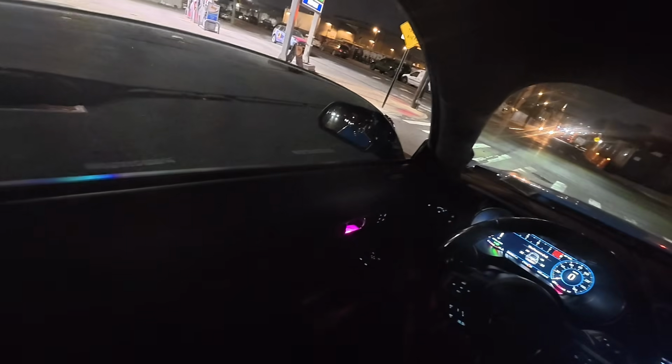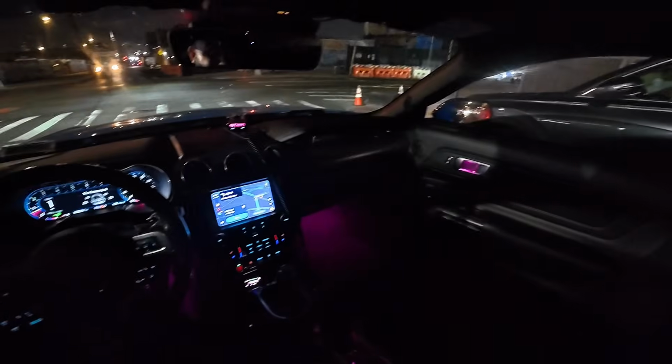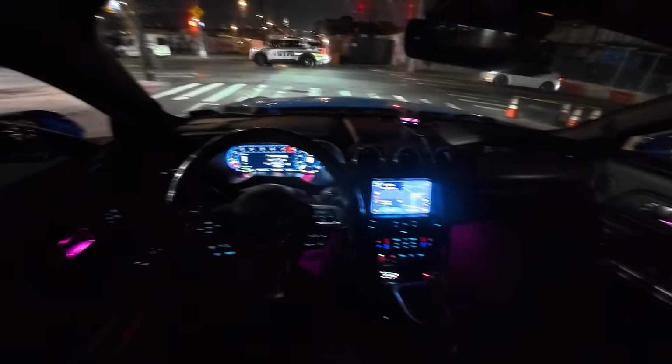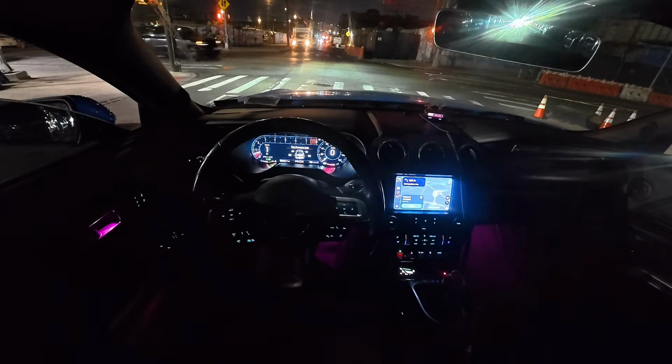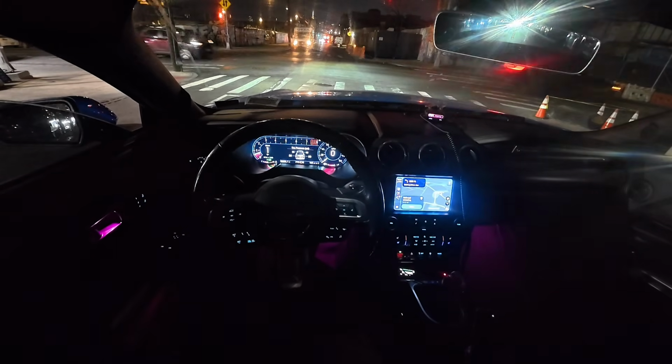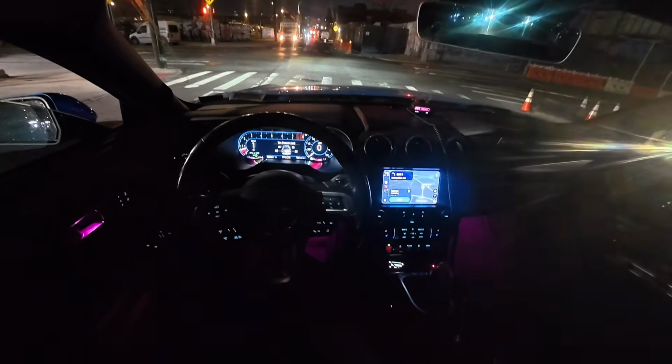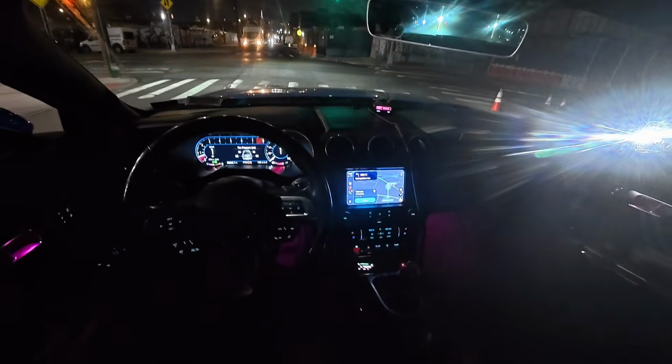Jesus, guys, regular gas is at $4.07 at the moment. That's insane. Oh, we got the cops right there. See, there's a big garbage truck over there. It looks like it might be stuck or something. I'm gonna have to go around. So we can go right. Let's avoid that.